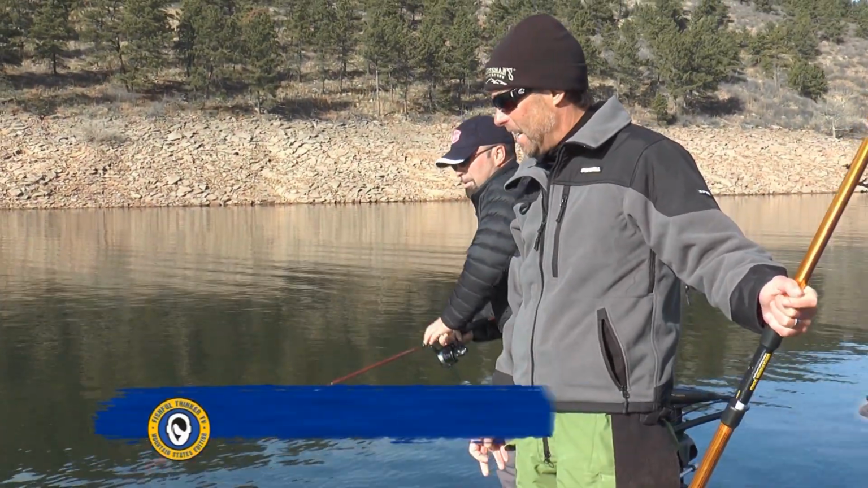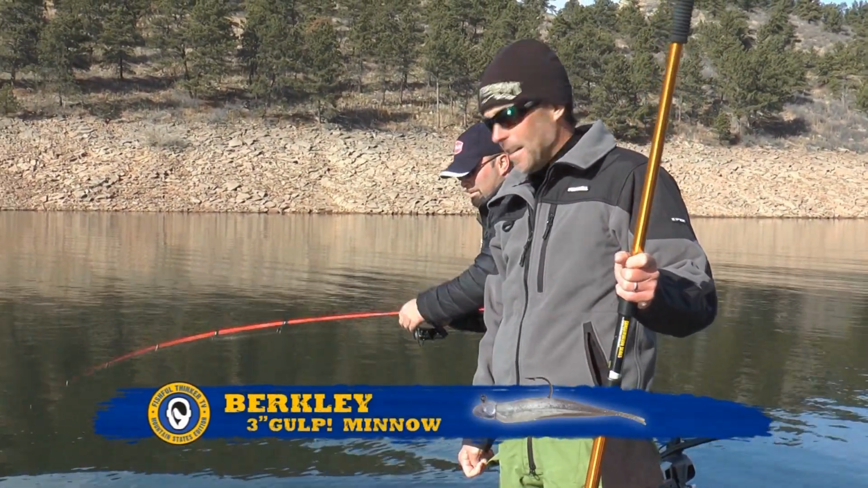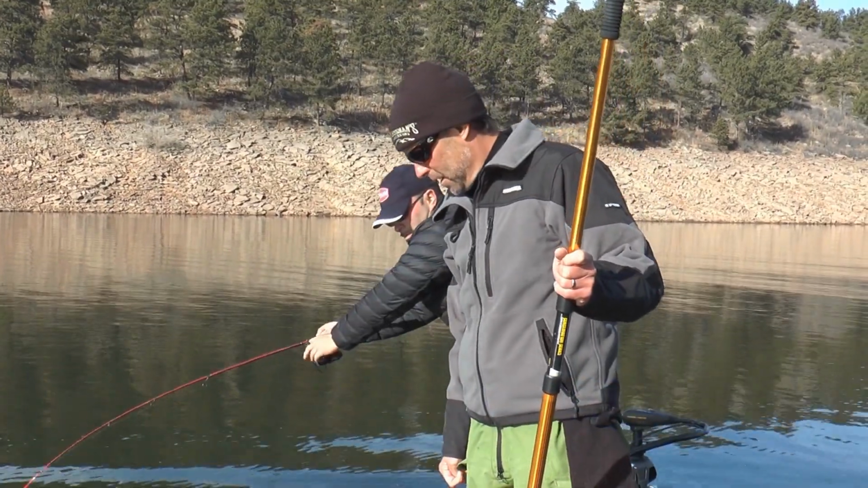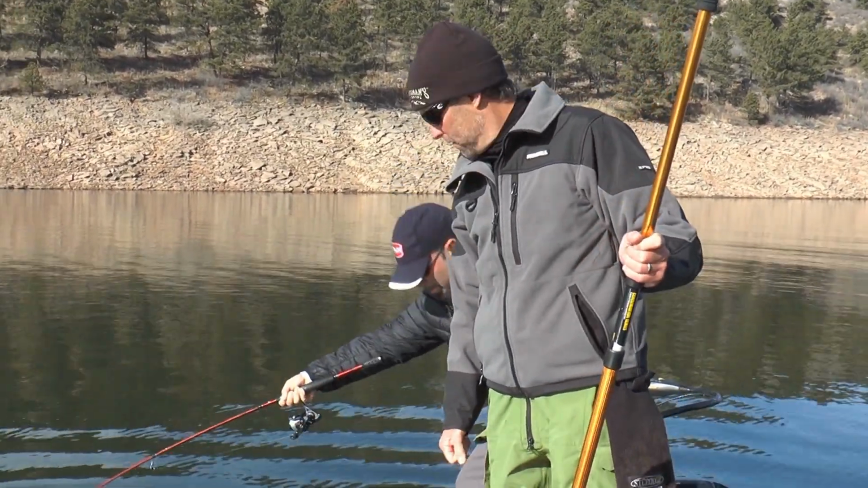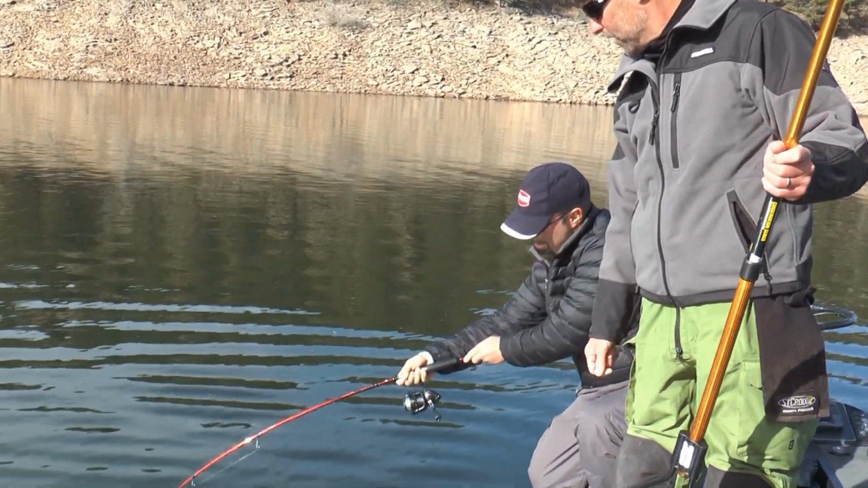And this is what you're looking for, whether you're fishing in 90-degree heat on Boyd Lake in summertime, or you get out here in December on Horsetooth. That vertical presentation for trout is really hard to beat. It's the combination of the vertical and horizontal, one after the other.